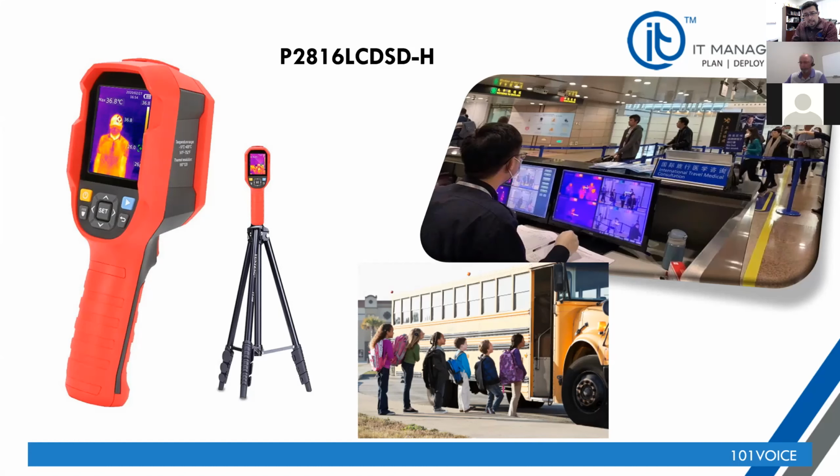So for that, we looked at a handheld device, a portable unit that has a 2.8 inch LCD screen and an SD memory card, which is capable of registering every scan in BMP format, good old picture format, and that SD card can be passed on to dispatch or a health department for archiving, downloading of a track of who was scanned.